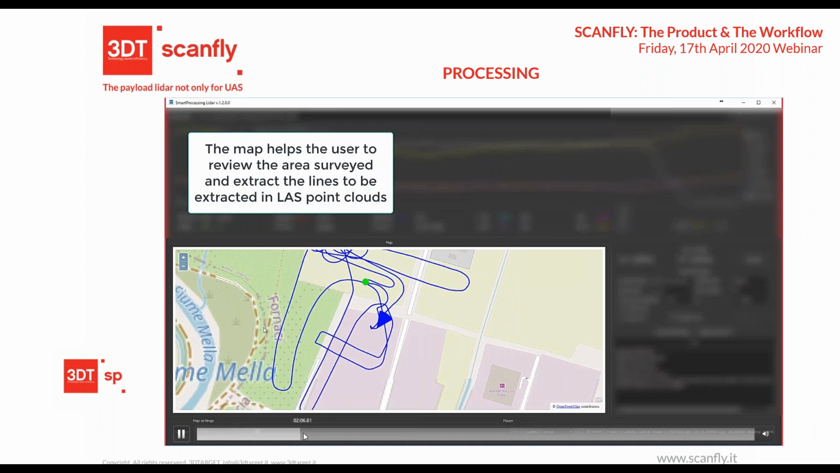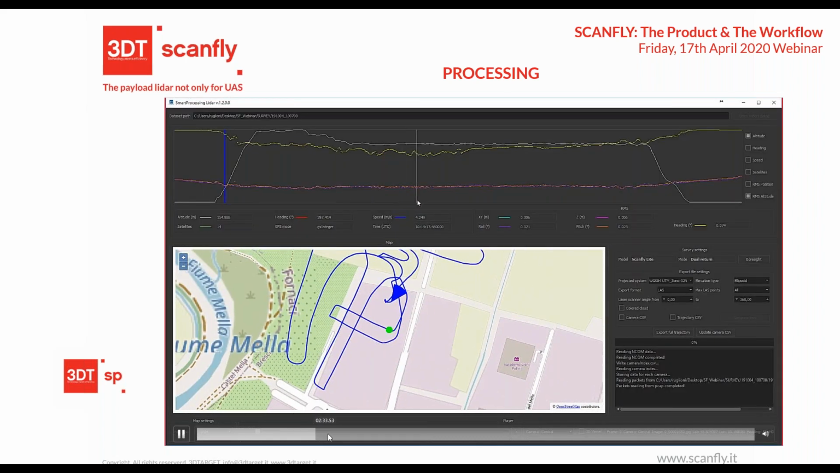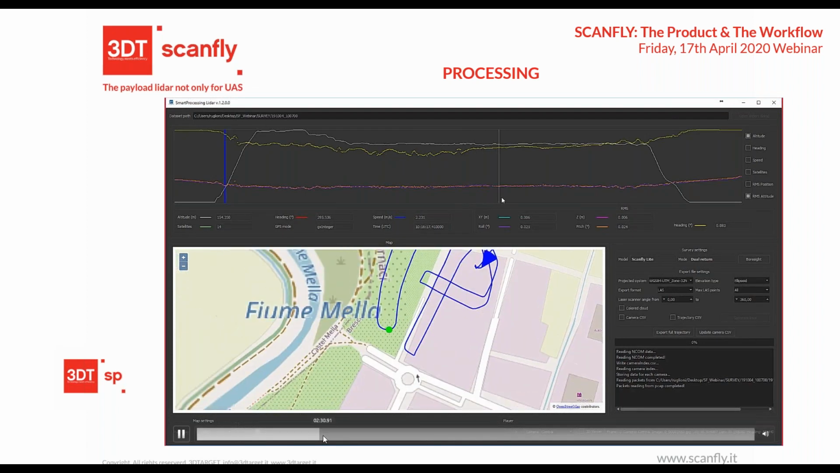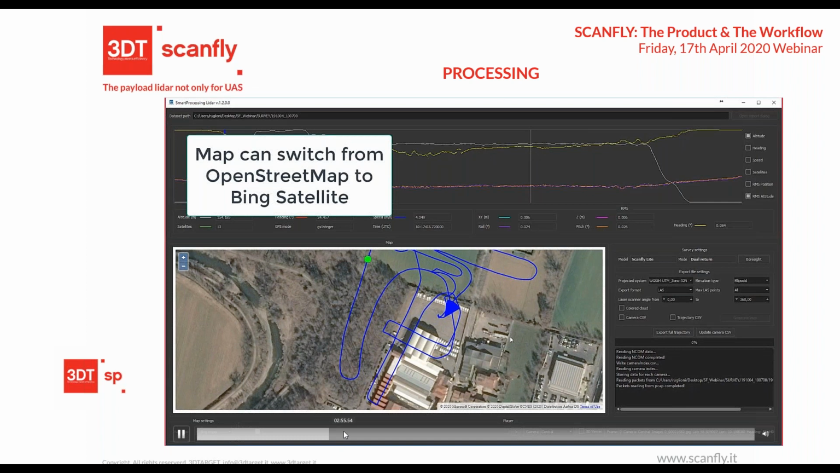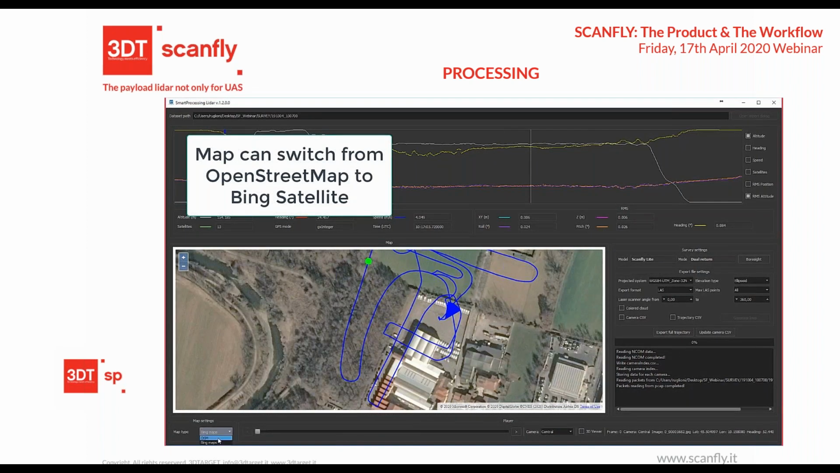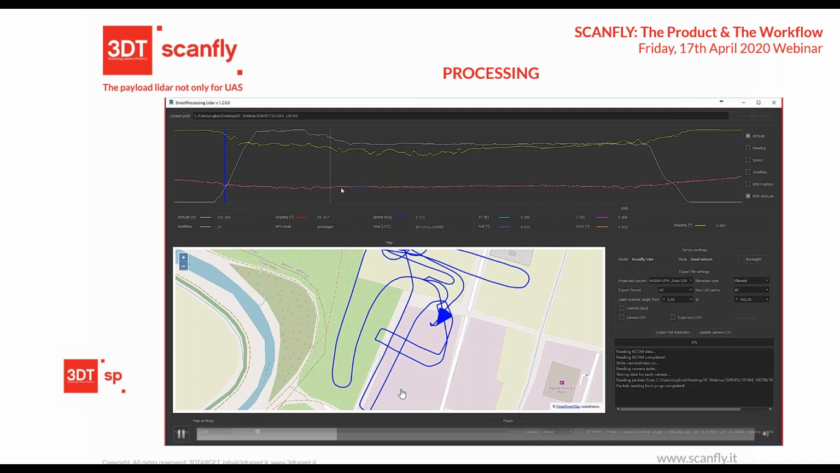In the maps, we can select the portion and we can review the quality of every part of the survey. Switching even to Bing map with photos, then we can also review the camera.